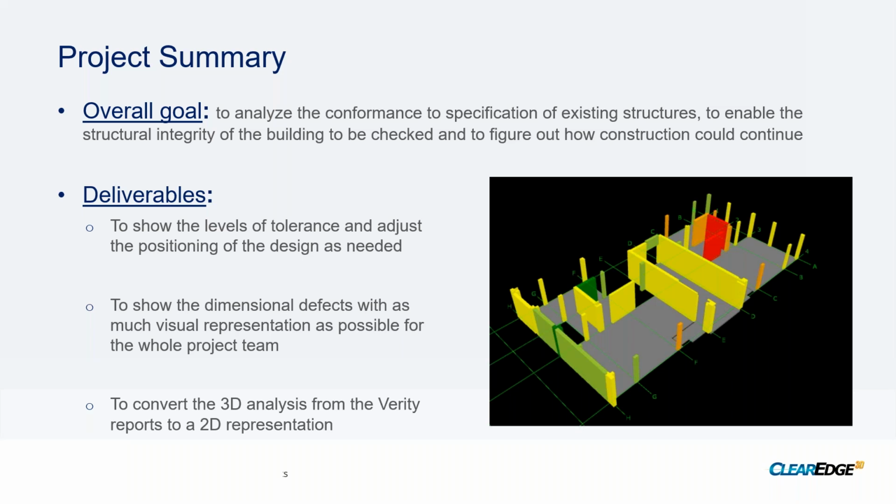We were to show the dimensional defects with as much of a visual representation as possible to the whole project team, because everybody was obviously interested in how this building looked, and the project team included the client, the architect, the engineer, the new contractors, and some of the people probably aren't used to reading construction drawings, so we wanted to make it as visual as possible.